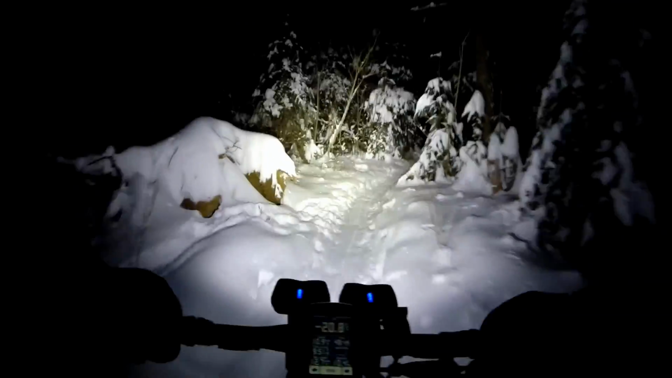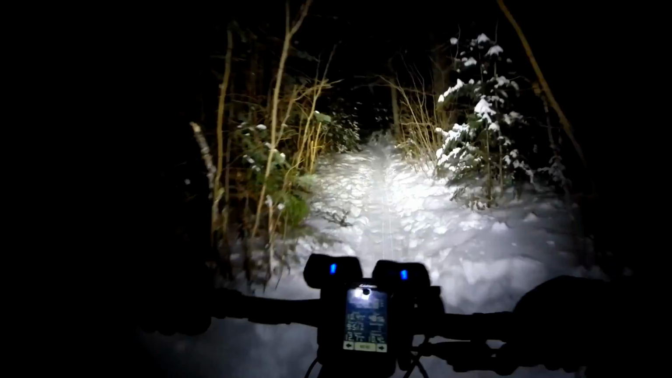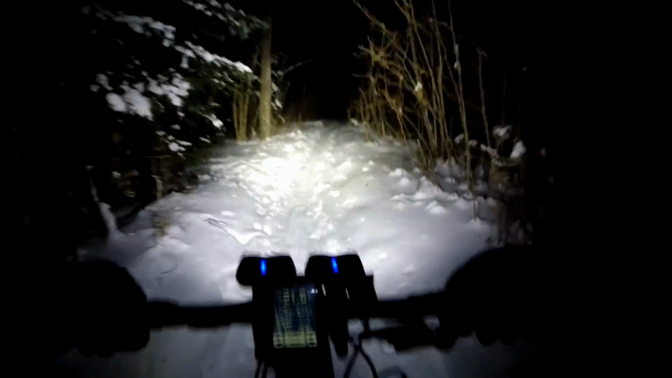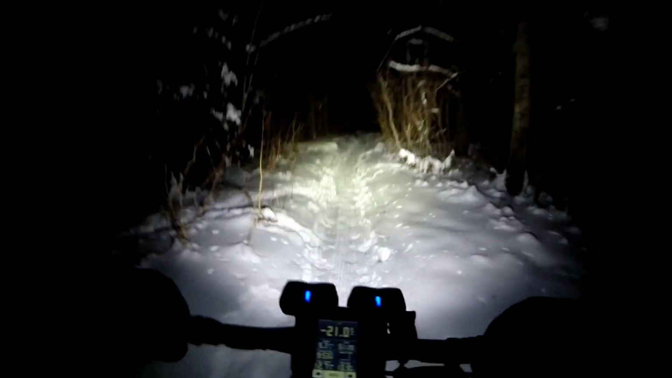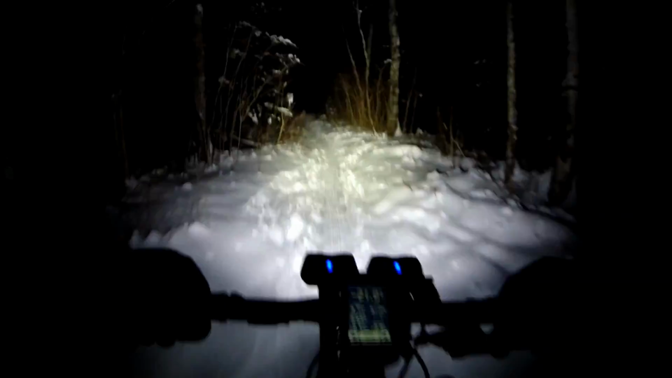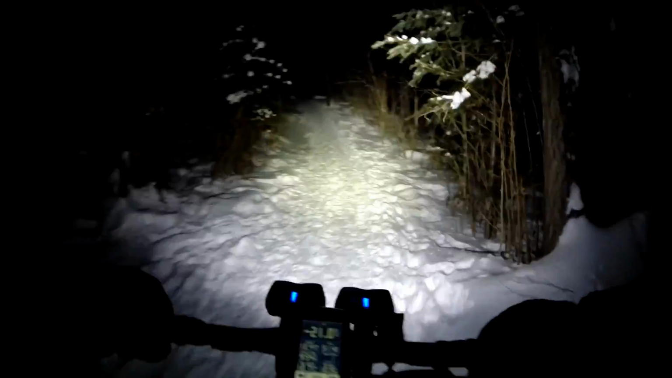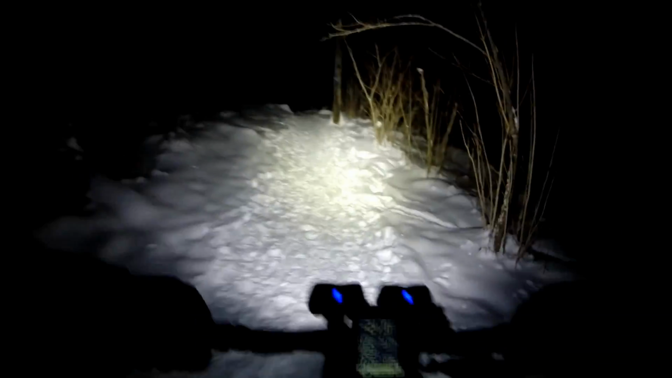So I think that Saturday night ride is probably in here already because there's no foot tracks. All of the foot tracks have been covered over by tire tracks. So there was quite a few fat bikers in here already. The beautiful midwinter riding conditions that are going to be destroyed in the next few days when it gets above freezing. Well, in here it shouldn't be too bad because it's sheltered from the sun. Well, none of the fat bikers came through here since it got dark.